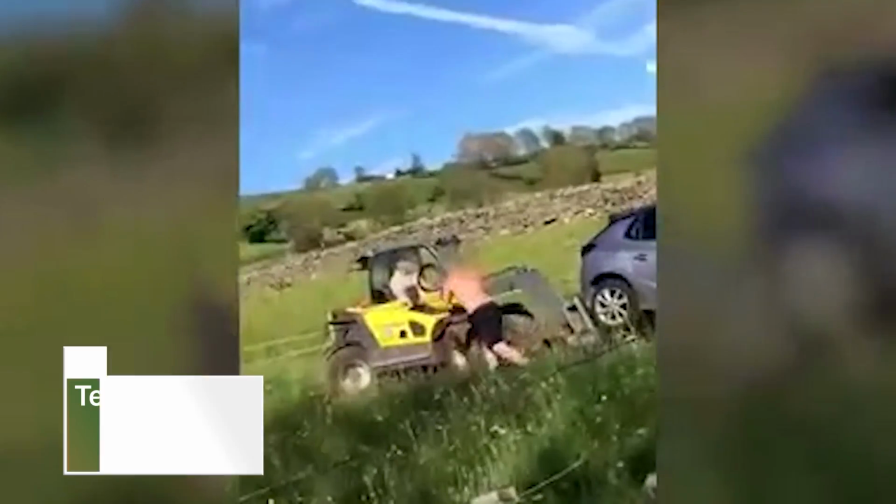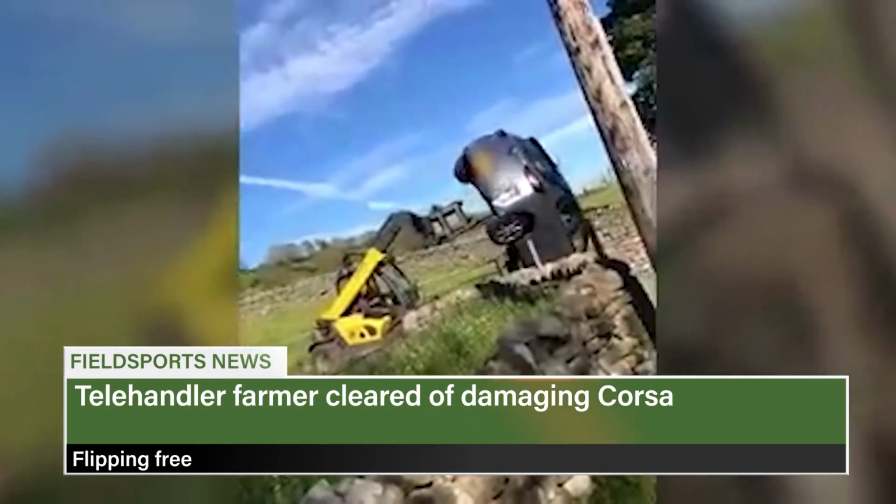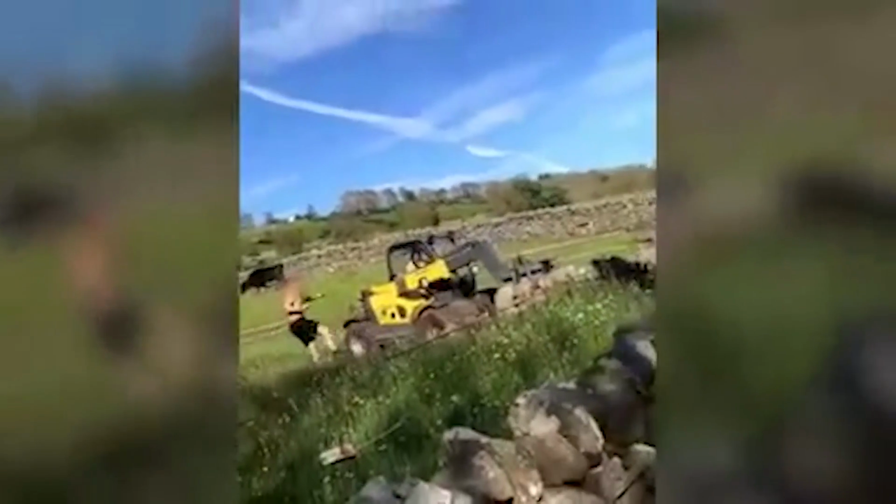This is Fieldsports Channel News. A farmer who protected his property by flipping a car off his land in County Durham has been cleared of dangerous driving and criminal damage. A jury at Durham Crown Court found Robert Hooper not guilty. The 57-year-old said he acted as he felt frightened and threatened.